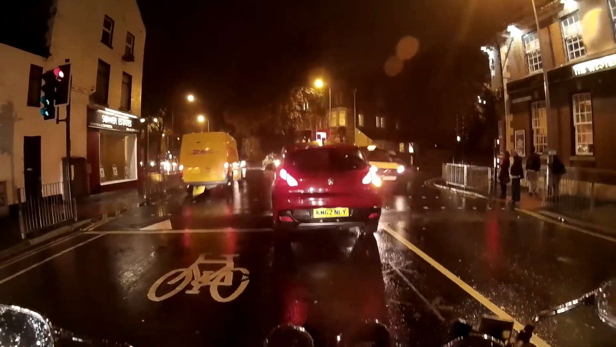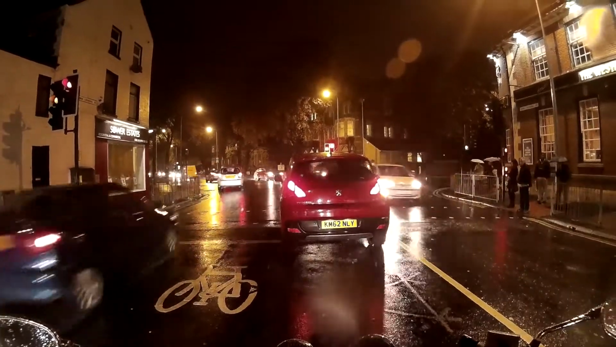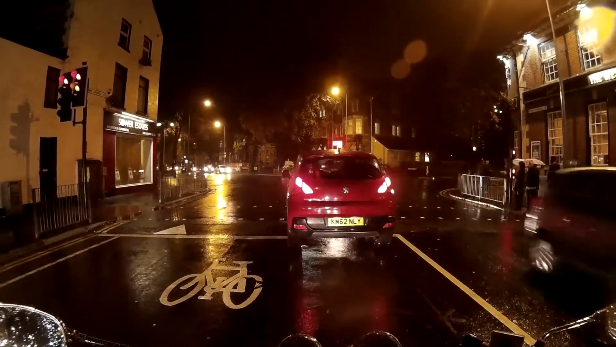Now you watch when it goes green, well amber for us, it'll be on red for them. And you watch how many people come across while it's still on amber for us, which means reds for them. There you go, two of them.